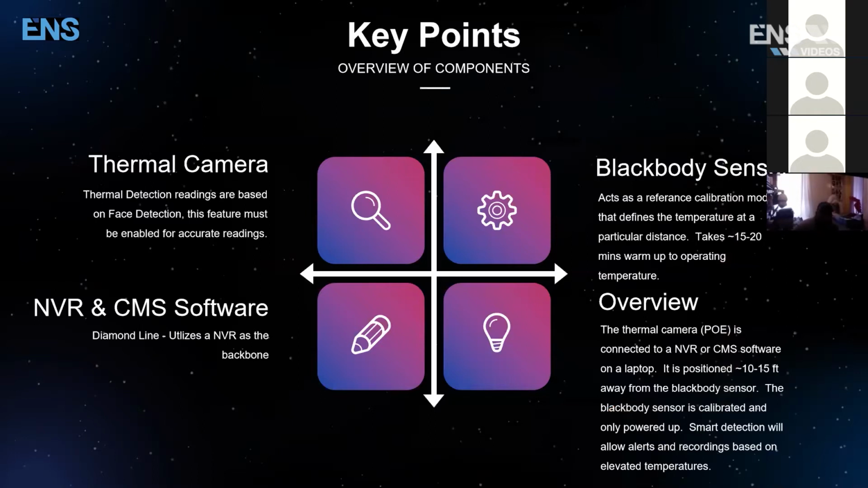The first thing is a thermal camera, okay? The thermal camera, one thing to note is that this technology is based on face detection. Once it detects the person's face, it's going to look at the forehead region to read the temperature. So please ensure that face detection is enabled, which we'll show you in a later slide. That is the core of this detection, okay?